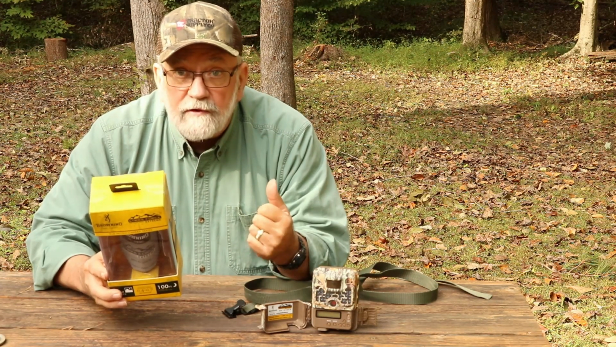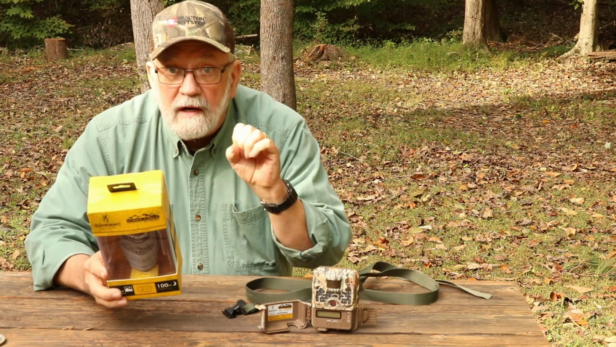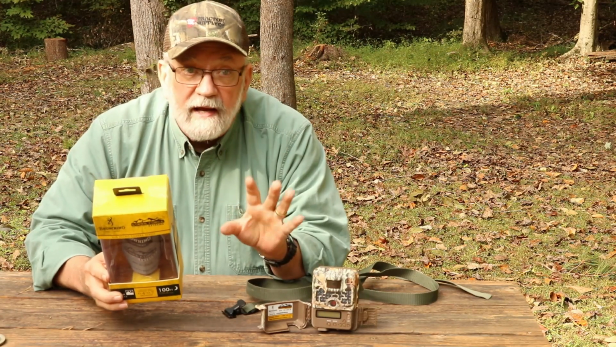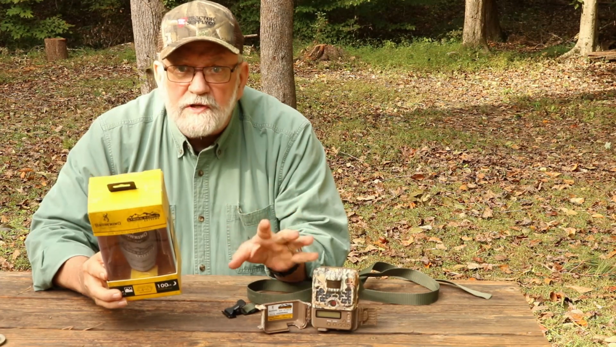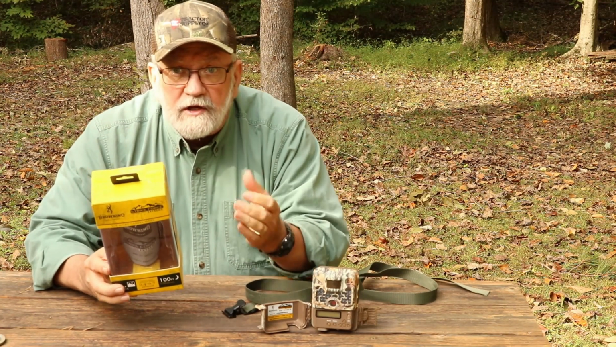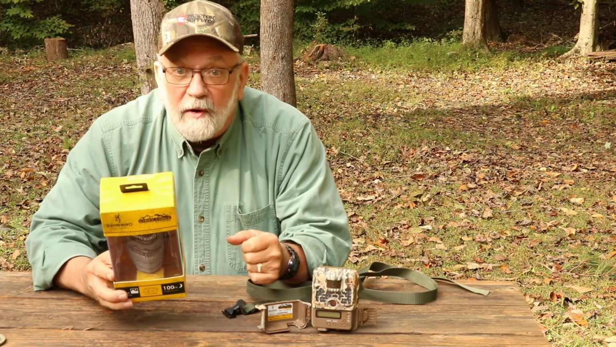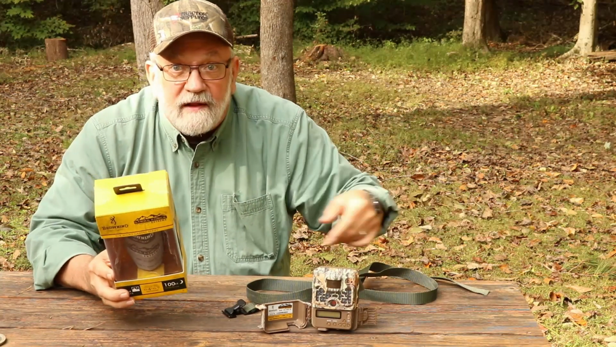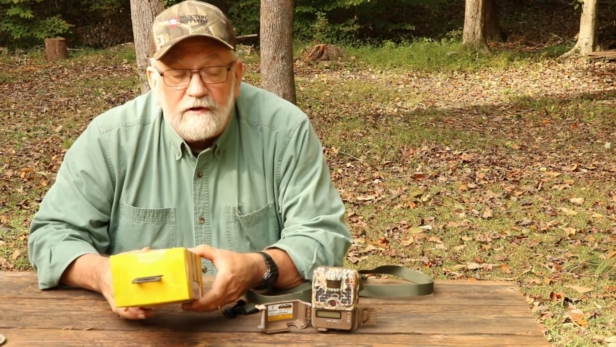And it's got an infrared for night shots. It's got an infrared light that shines. The daytime setting, I've got it set for 60-second video. So once the movement triggers the camera, it shoots for 60 seconds, whether there's a critter in the frame or not. It could be just a leaf kind of fluttering by that'll trigger the camera, and then you just kind of look at the backdrop for 60 seconds.